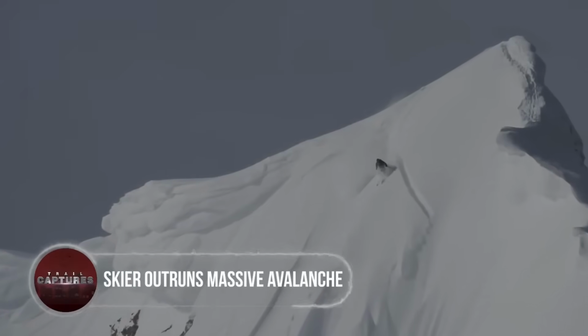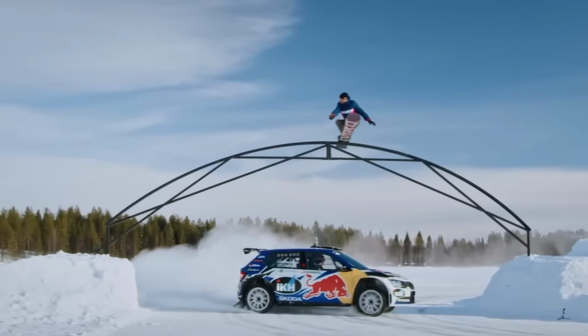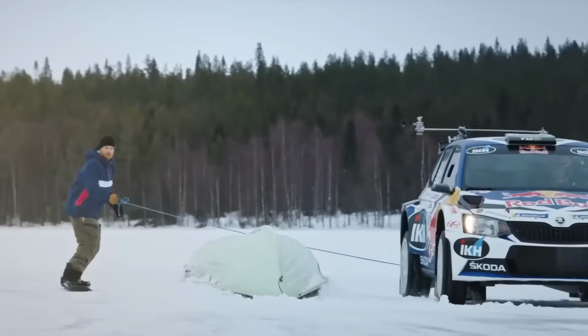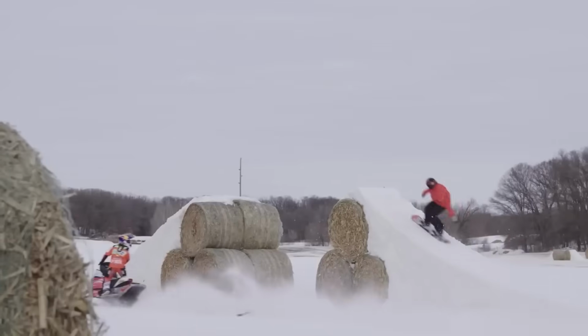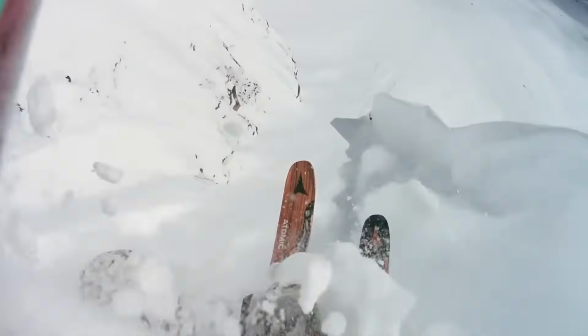Skier outruns massive avalanche. Snowboarding is an exhilarating sport that provides an adrenaline rush that most other sports lack. But what makes it particularly compelling is snowboarding in order to avoid an avalanche. Yeah, you heard that right. Avalanche. A skier manages to outrun an avalanche in this video, despite it being one of the planet's most severe,